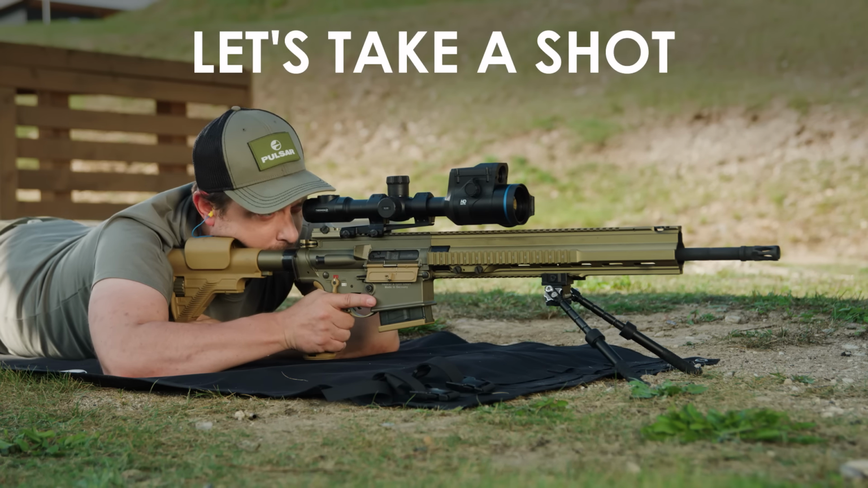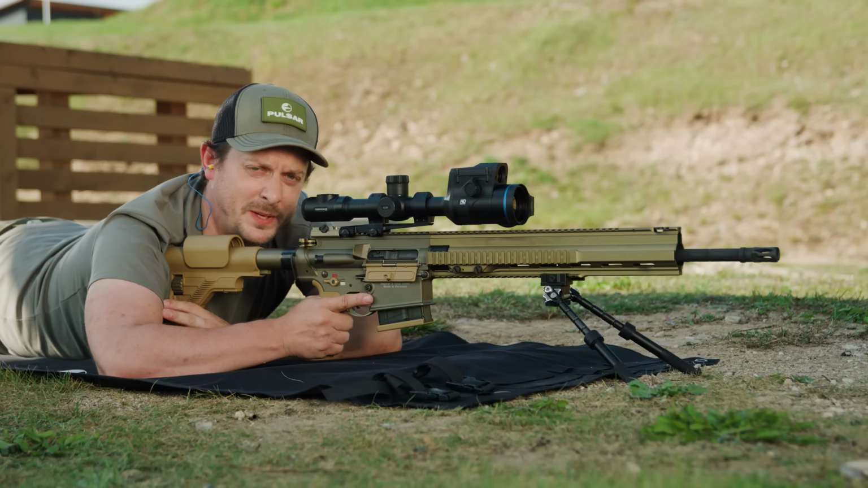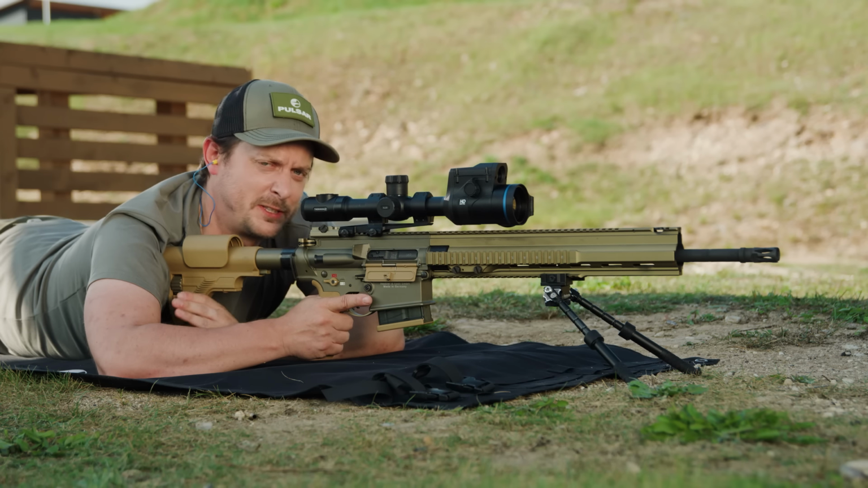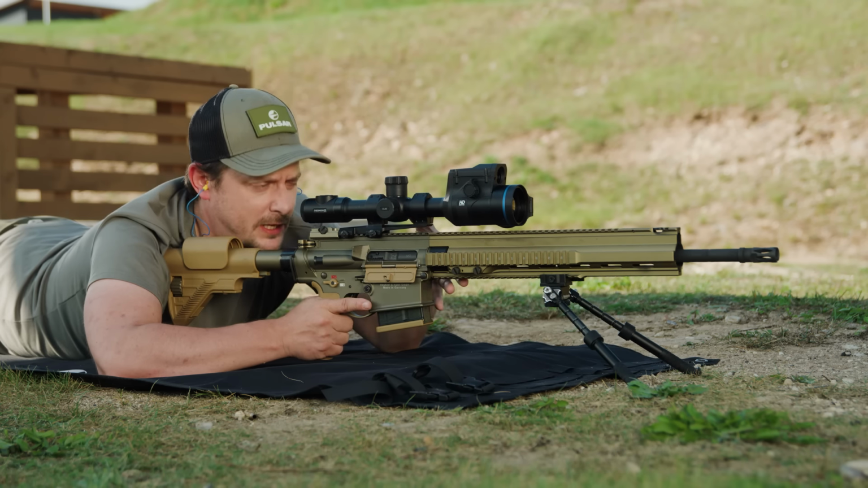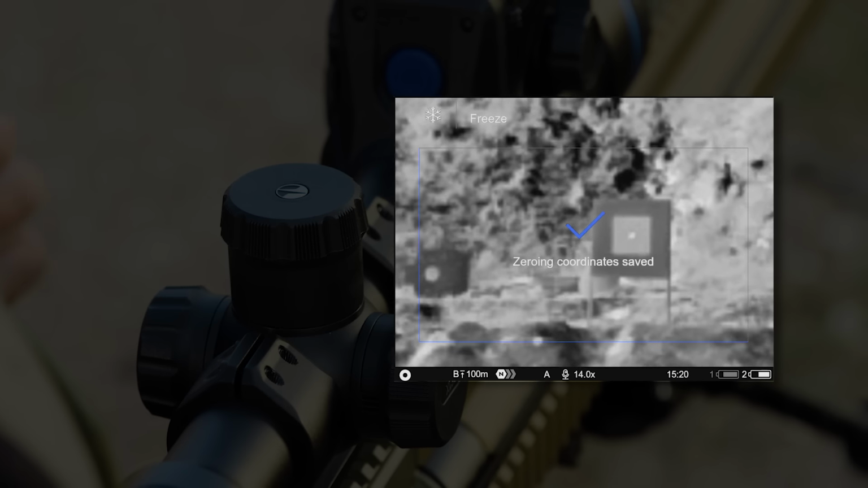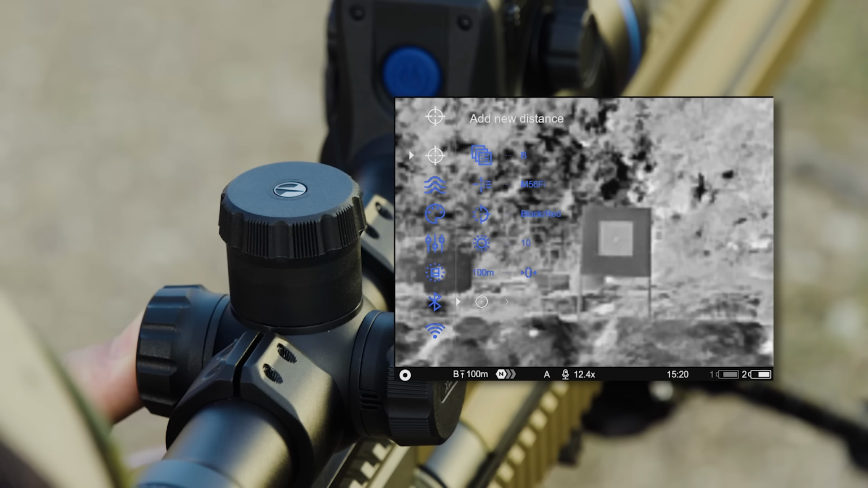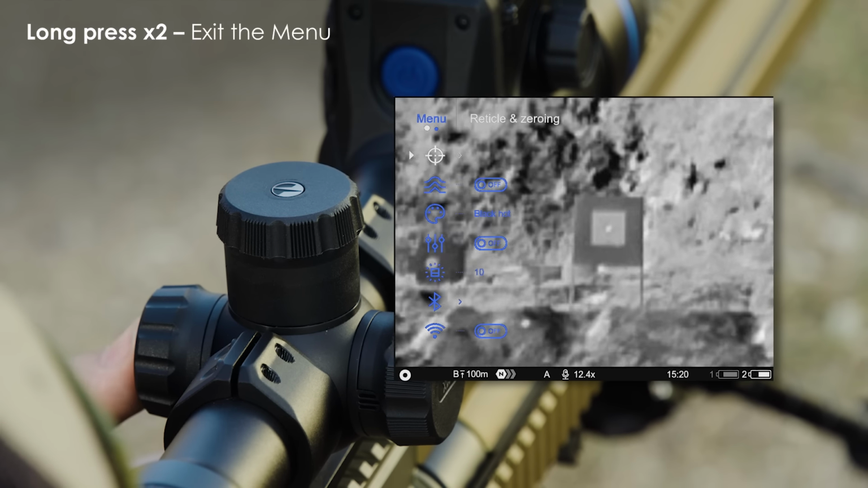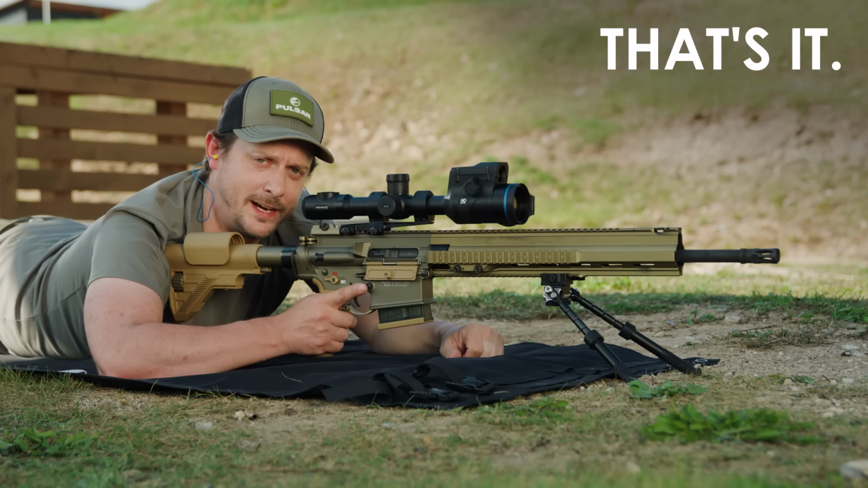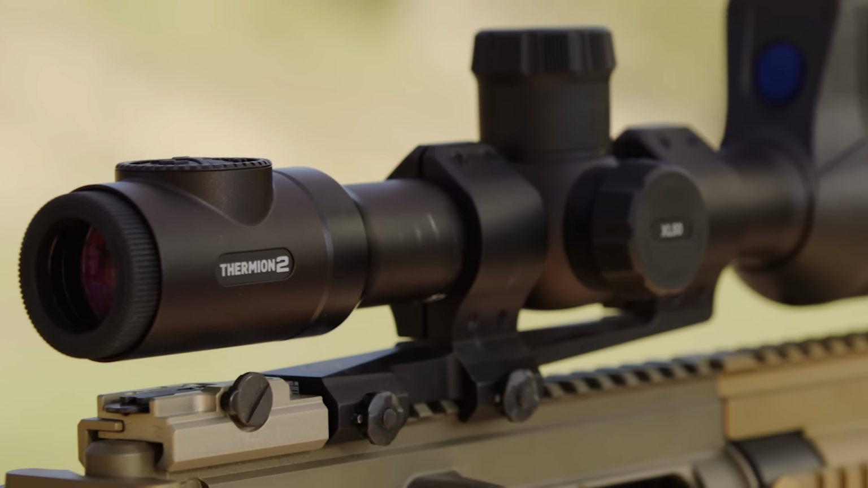Let's take a shot. And there, pretty much dead center. So that's how easy it is. So now to save this, you'd press a long press on the menu button and you will see zero coordinates saved. To back out all the menus, long press again, then another long press. And that's that. That's how easy it is. And there guys, we're done, we're zeroed.